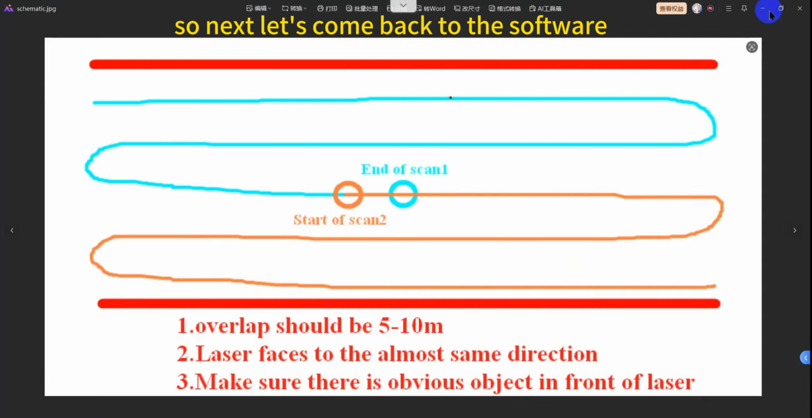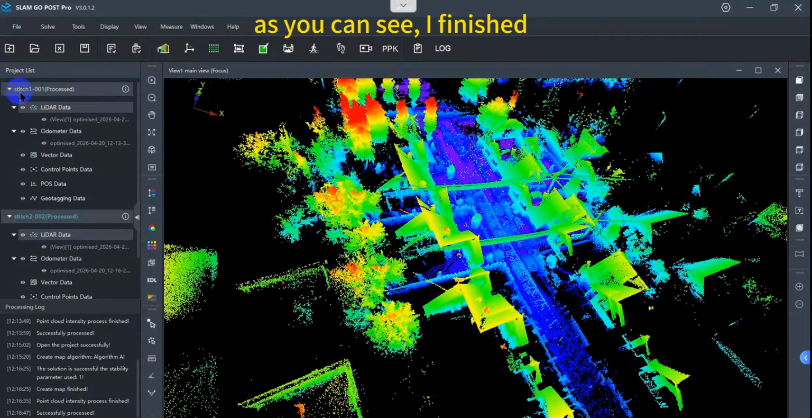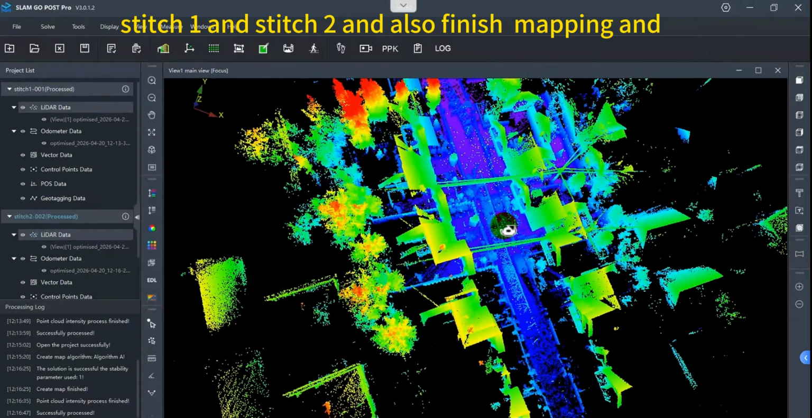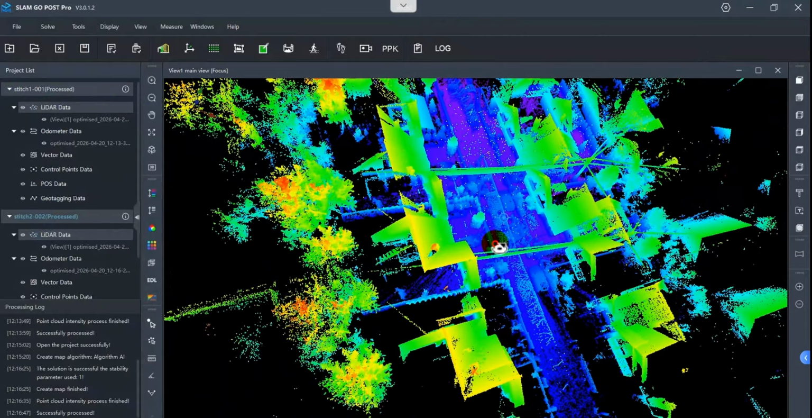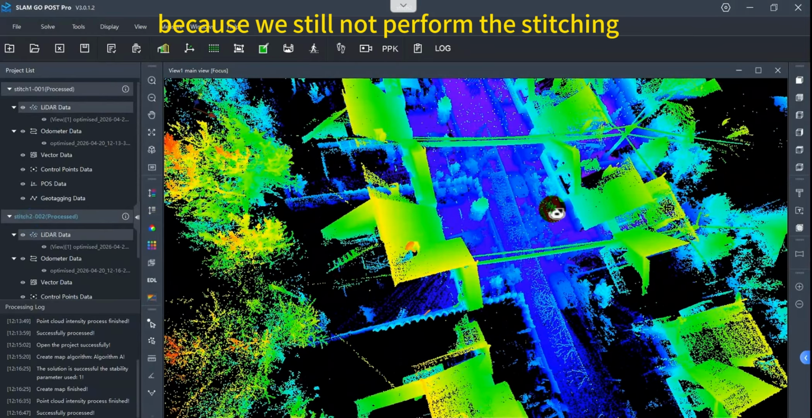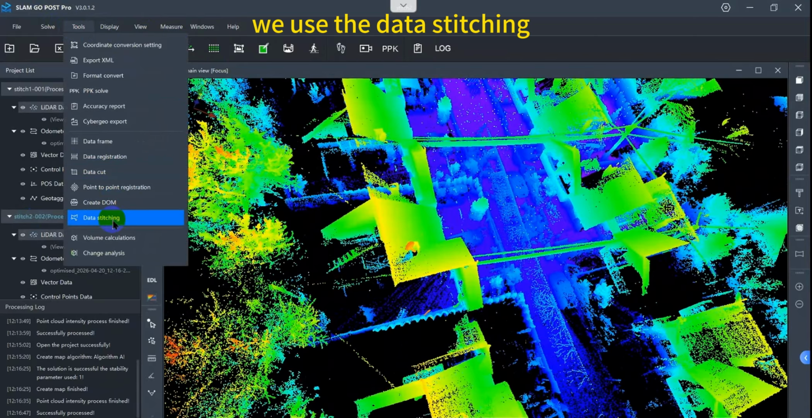So next, let's come back to the software. As you can see, I finished stage 1 and stage 2, and also finished the mapping. You can see the relative position of stage 1 and stage 2 is incorrect because we have not yet performed the stitching. So now we use the data stitching.